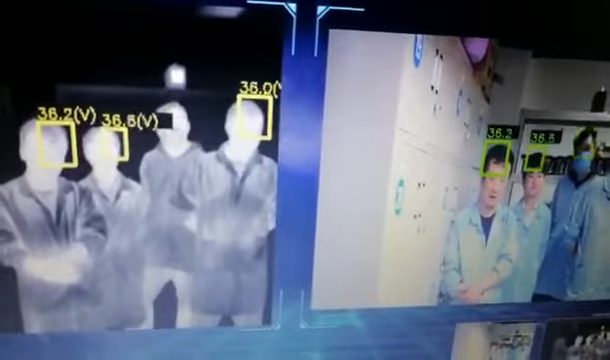Then you can see that this system will automatically catch the face recognition who has the abnormal temperature.